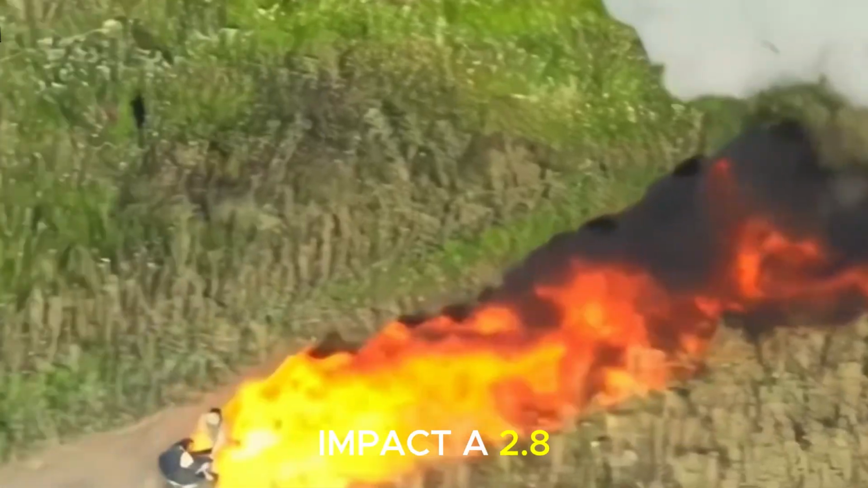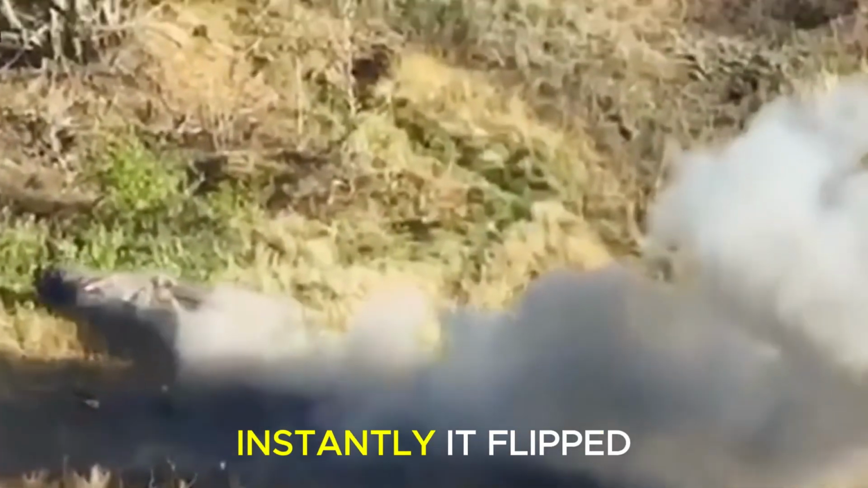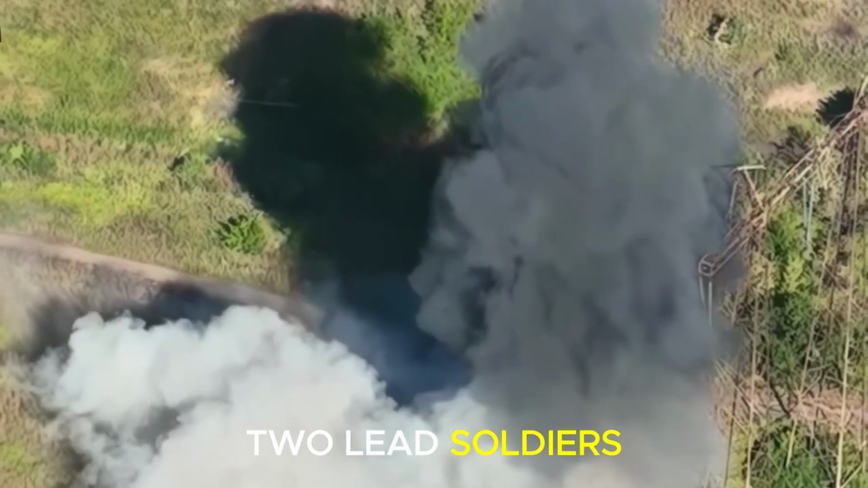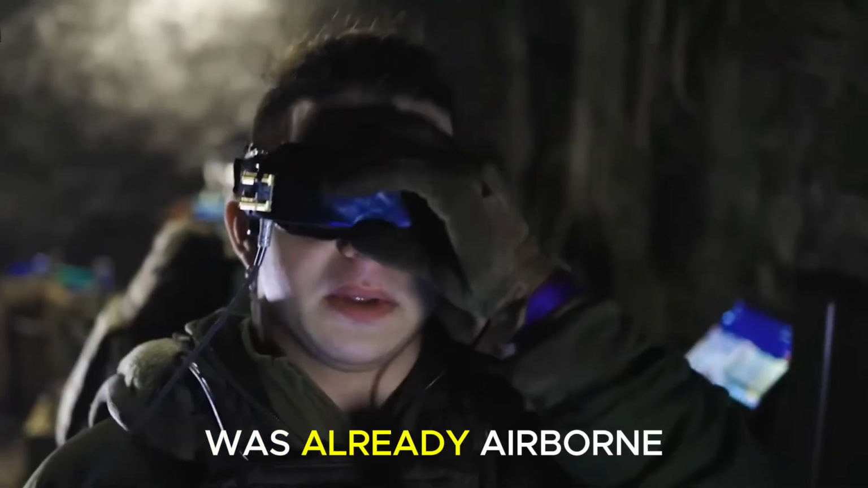Impact. A 2.8 kilogram warhead detonated. The quad bike disintegrated, and the trailer frame buckled instantly. It flipped, creating an instant roadblock. Debris erupted. The 2 lead soldiers pulling it were thrown clear. Their primary mobility asset was destroyed. To make matters worse, the second Ryrog 10 was already airborne.